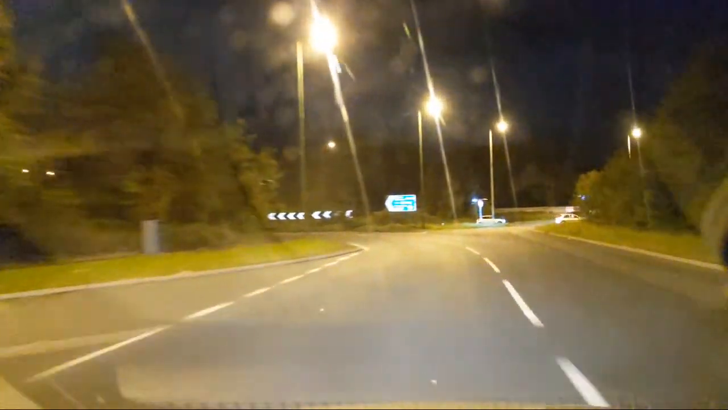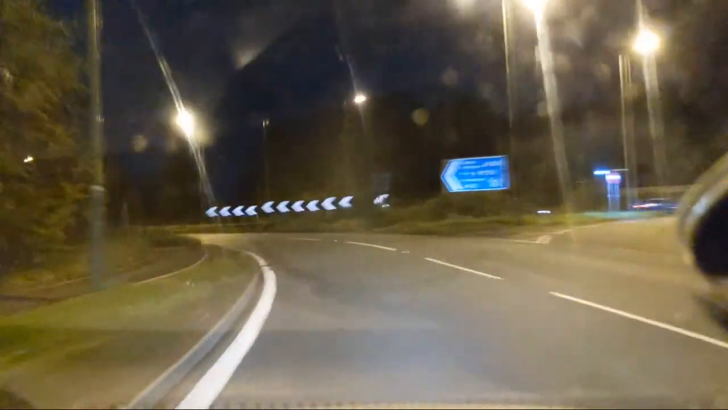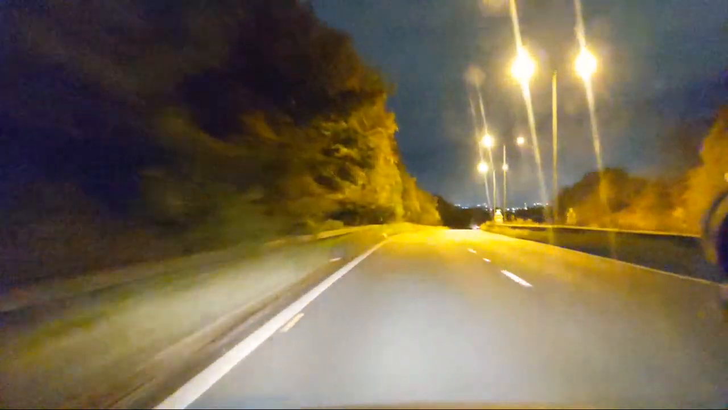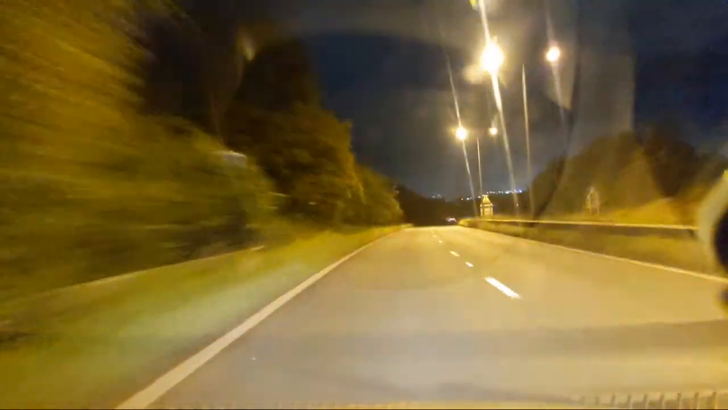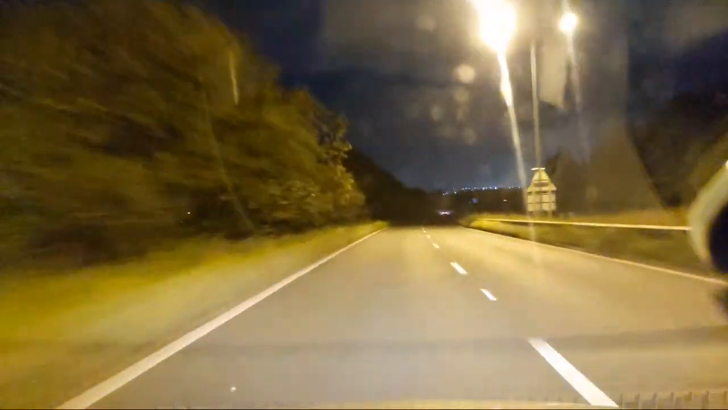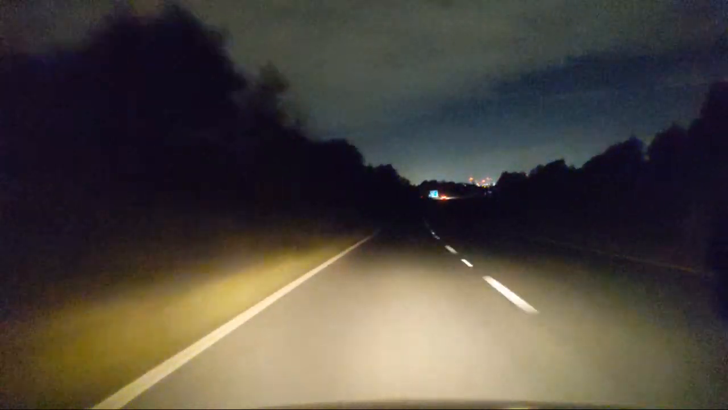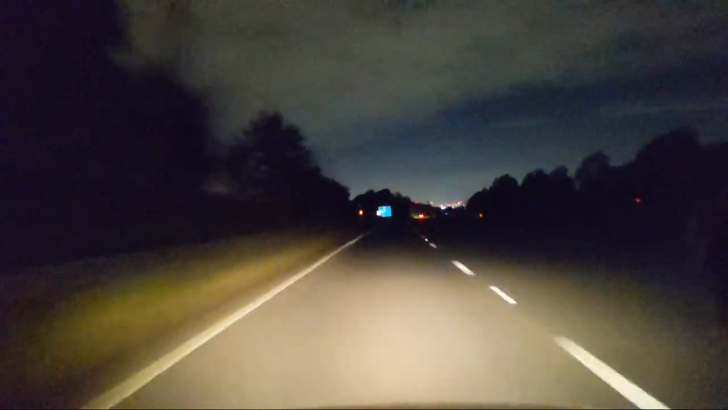I live in Greater Manchester. I've not left Greater Manchester in these rides, by the way. We're still in Greater Manchester at the moment. So we're on the M67.